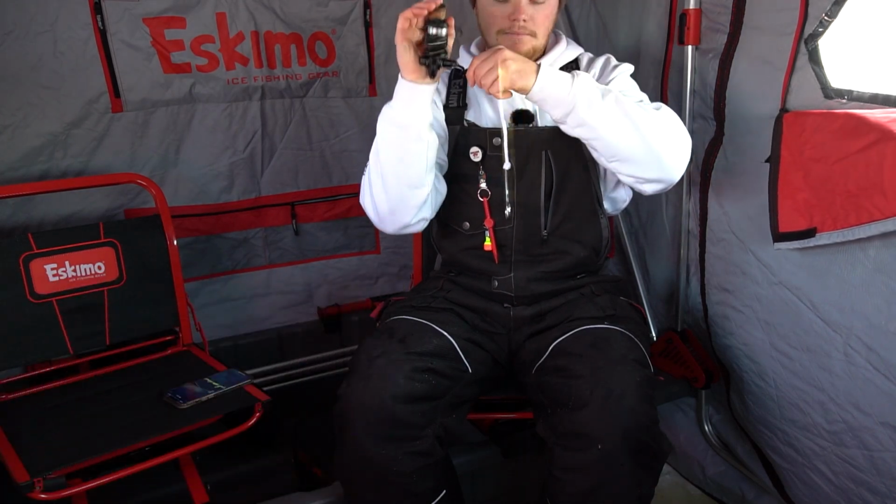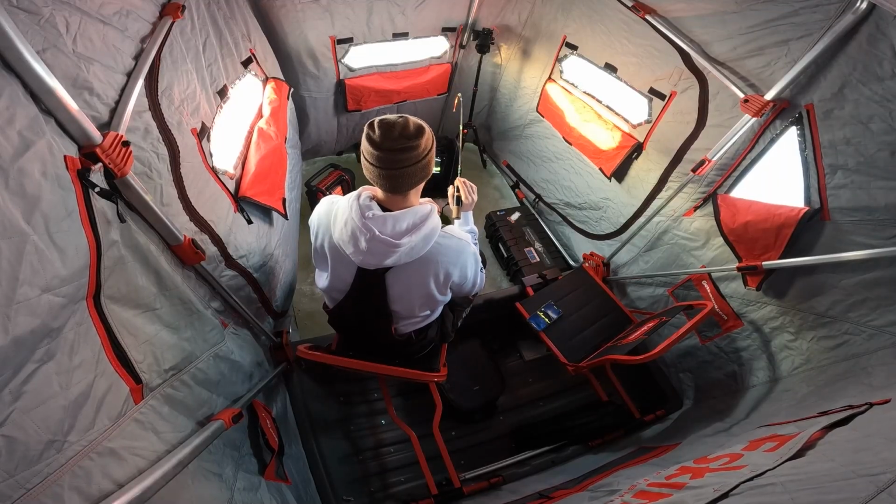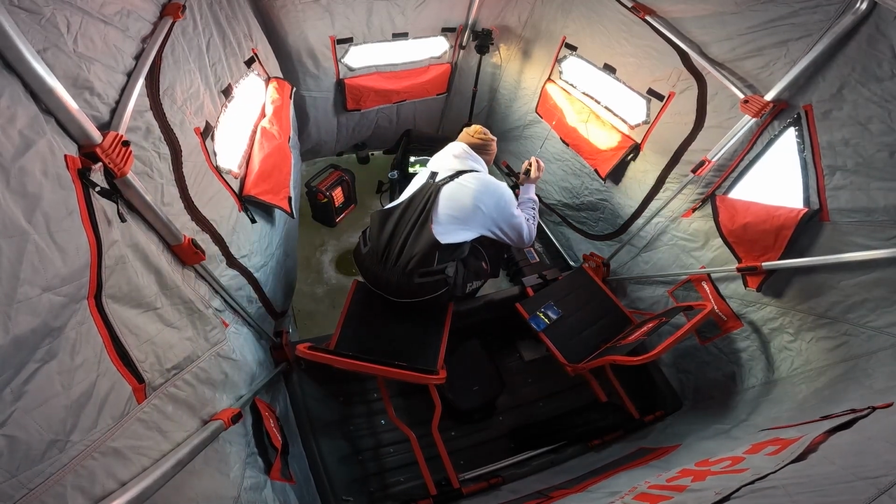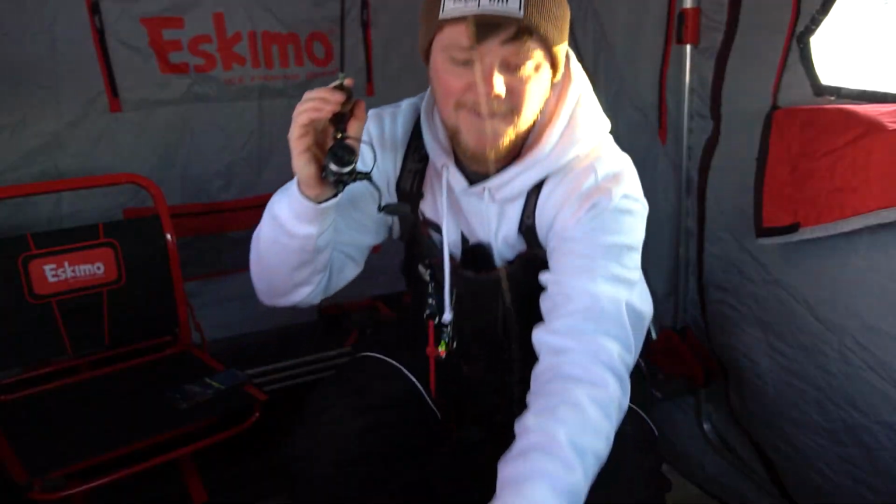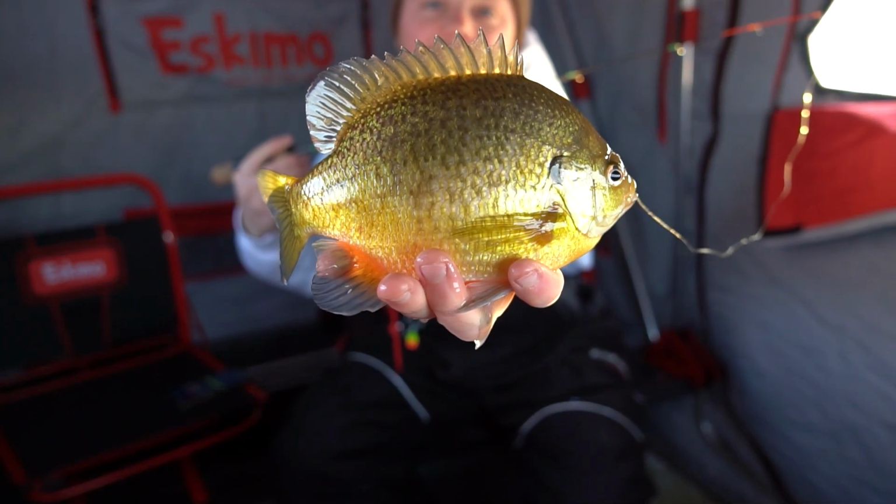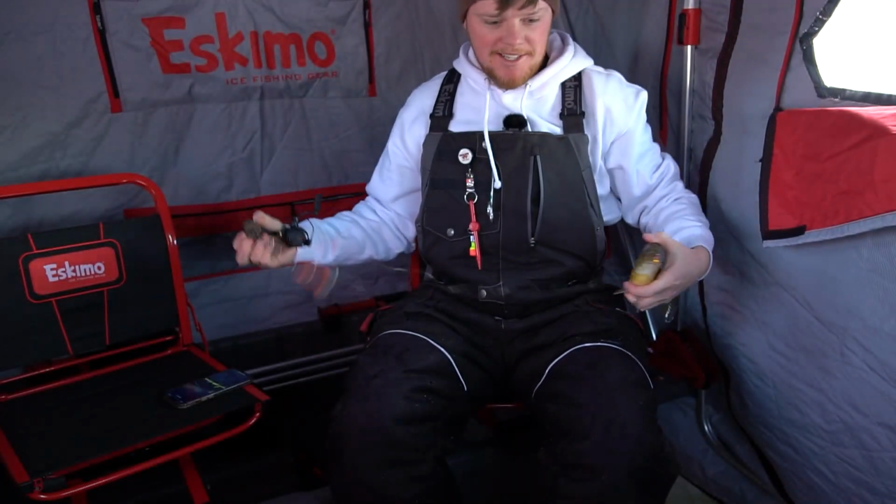Got him. Feels better. Oh yeah, definitely gonna be better. Nice big bluegill. Check out that freaking bluegill. What a tank. Oh my goodness.